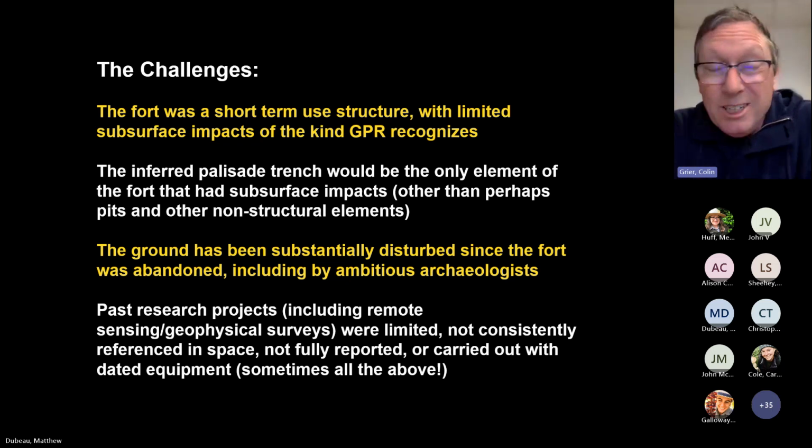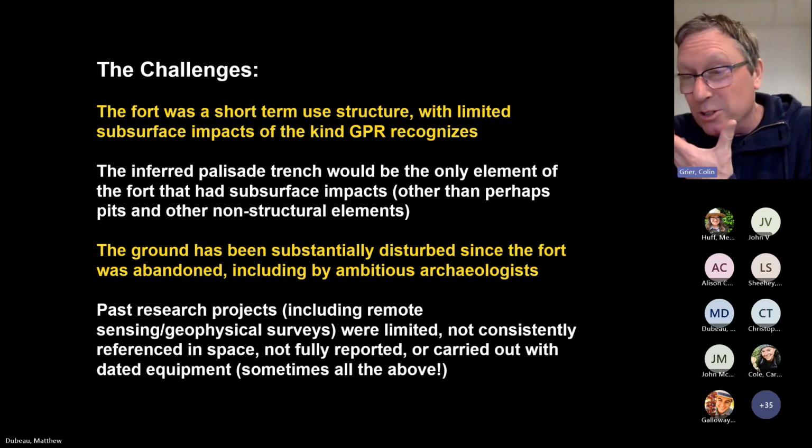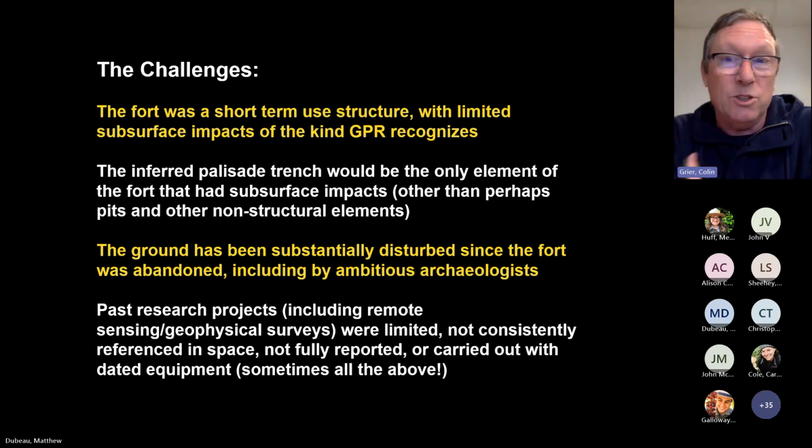And you know, really, the ground surface has been substantially disturbed by archaeologists since the 50s. So that is actually obscuring our ability to see the fort itself. And I'll get to that in a minute.